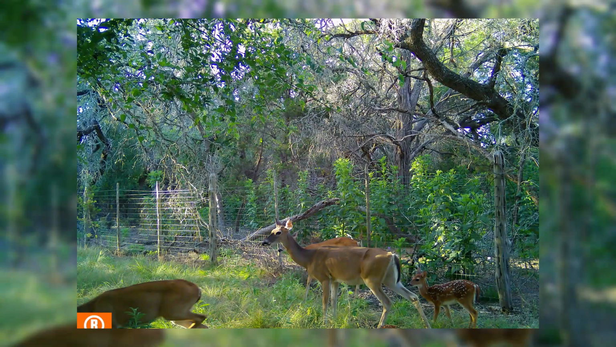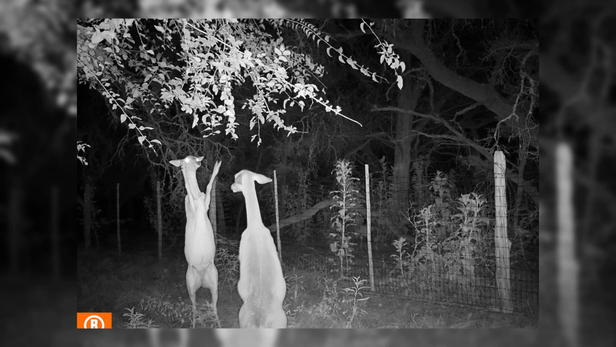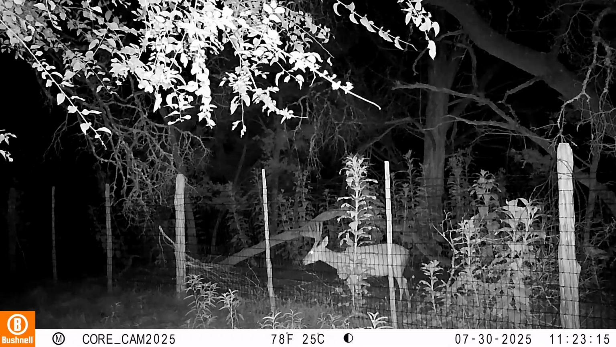We've seen a solid group of whitetail deer. Haven't seen as many axis as I would have liked to have seen. In the coming weeks, I'll drop a bale of alfalfa. Axis deer love alfalfa, so I'm thinking that if we can draw them in that way, we'll get a better representation of what's out here right now.